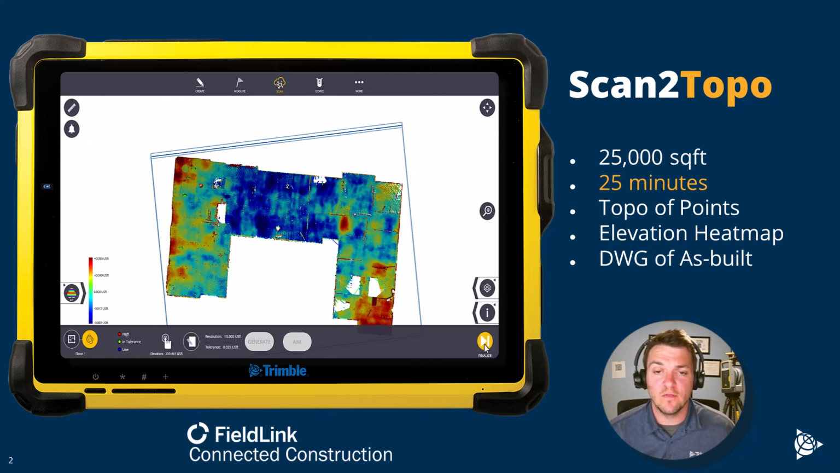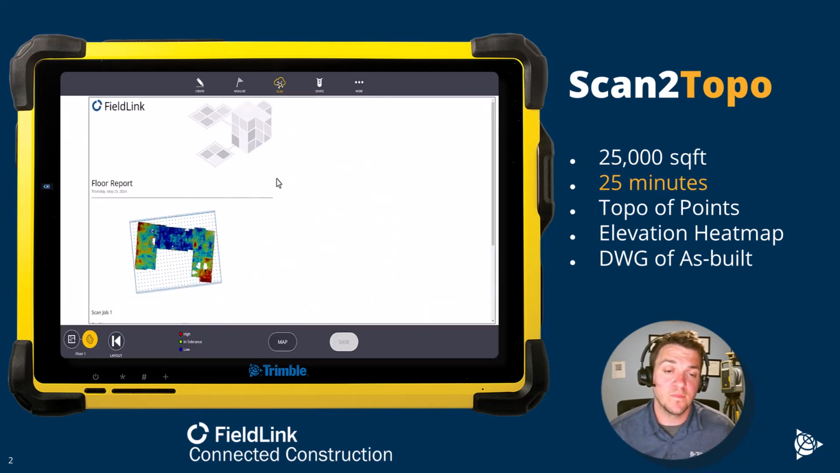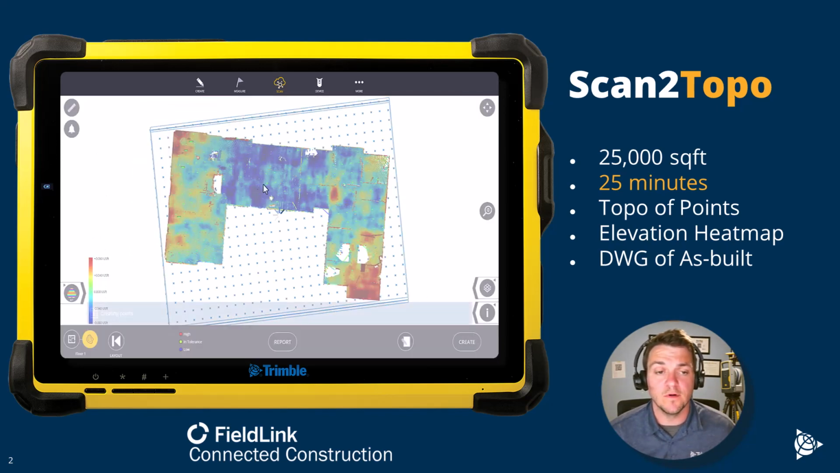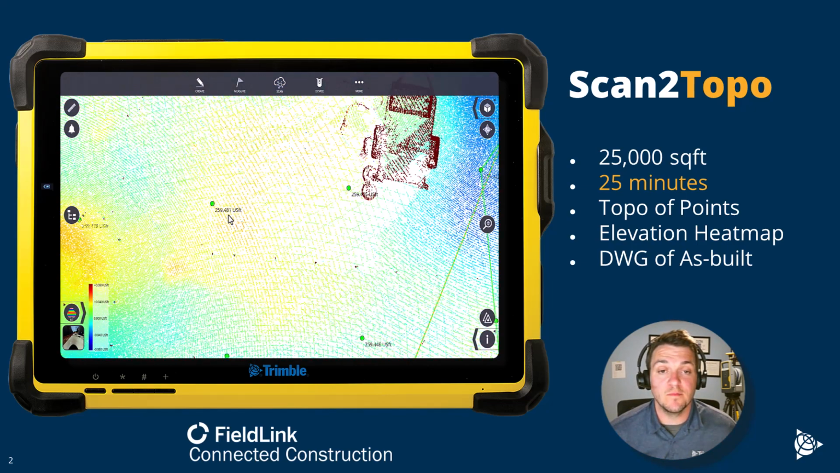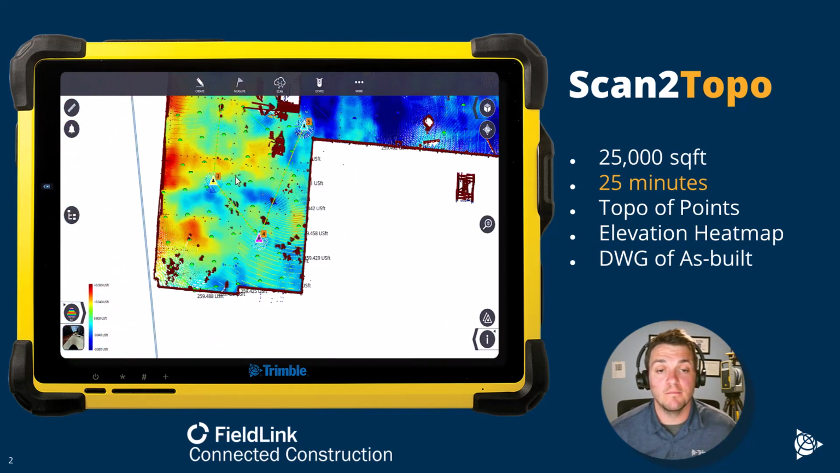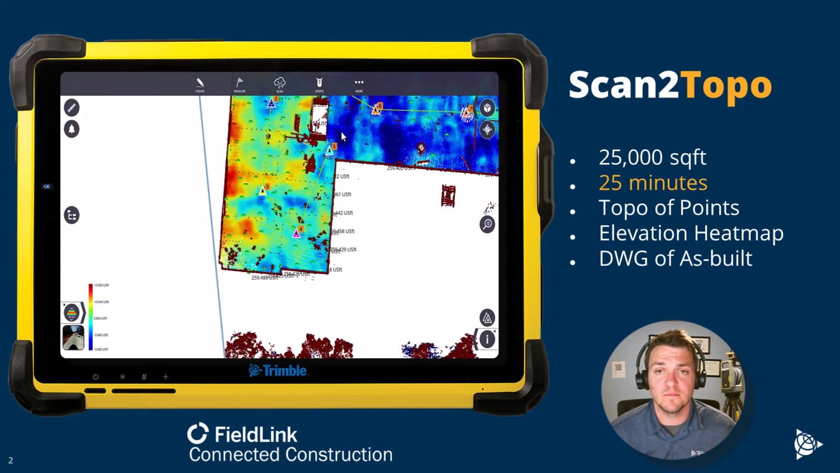I can then create those points and have a report created as well. Here you can see the total area high, total area low, etc., and then create those points. Those points are now essentially FieldLink-like layout points. They're topo points. I can export them as a DWG or CSV and then send them into Connect or any CAD or BIM platform that I want to display them with.